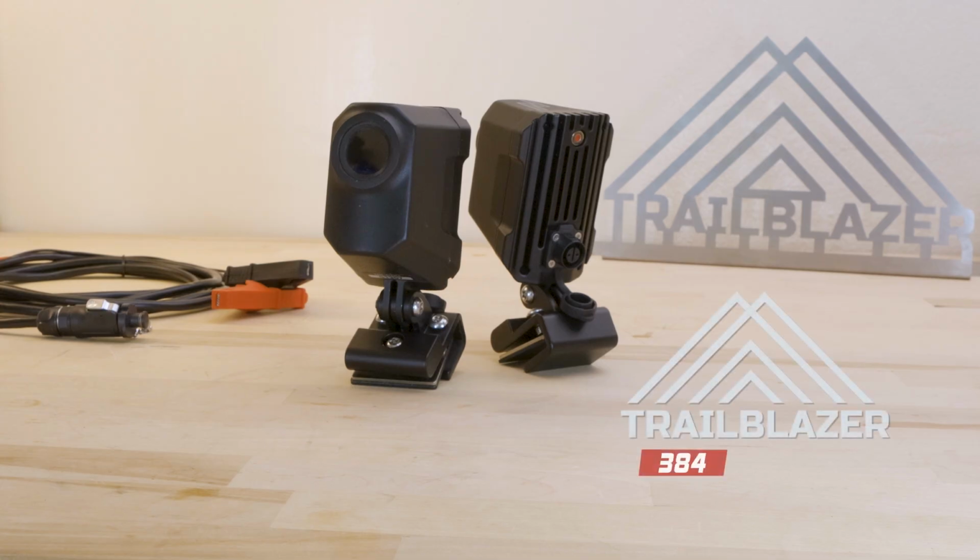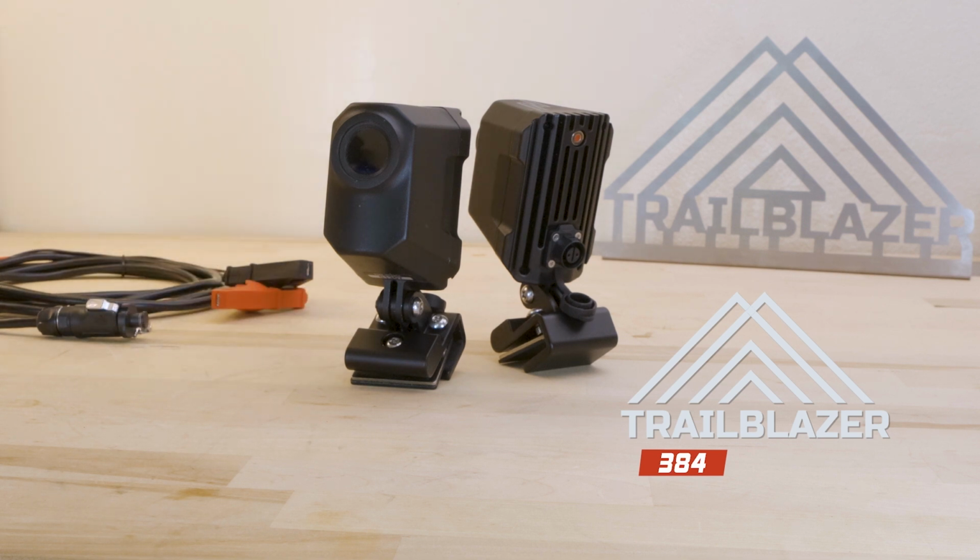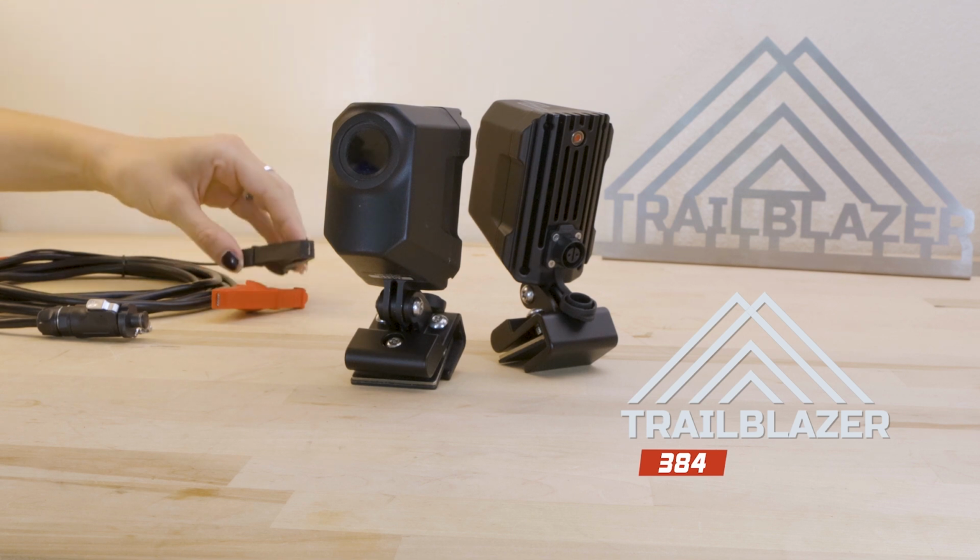The Trailblazer 384. This is our standard Trailblazer and comes with Wi-Fi connection to your phone, tablet, or laptop. This model takes just a few minutes to install using a proprietary GoPro-style mount to the hood of your vehicle. A simple connection is made to the vehicle battery via the provided power cable that comes with alligator clips and ring terminals.